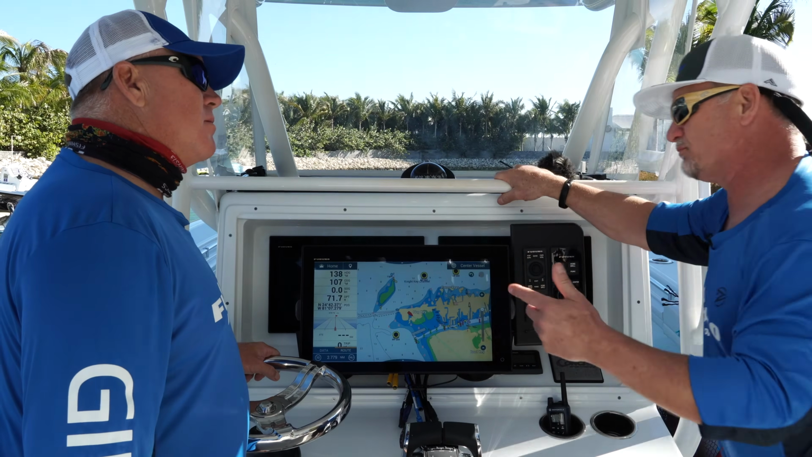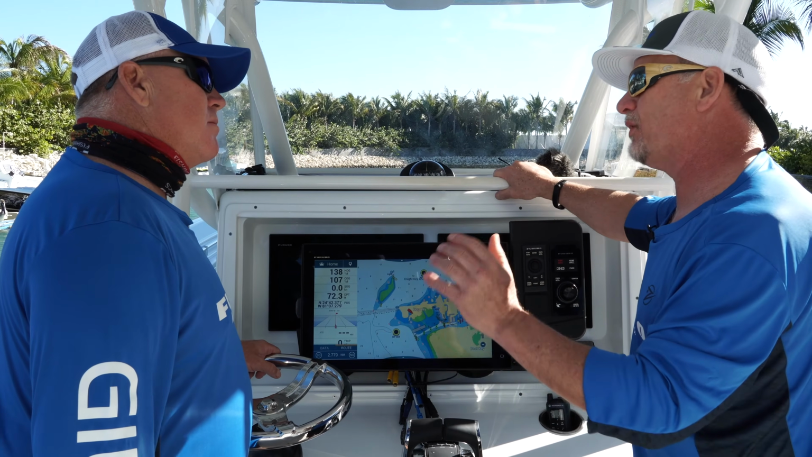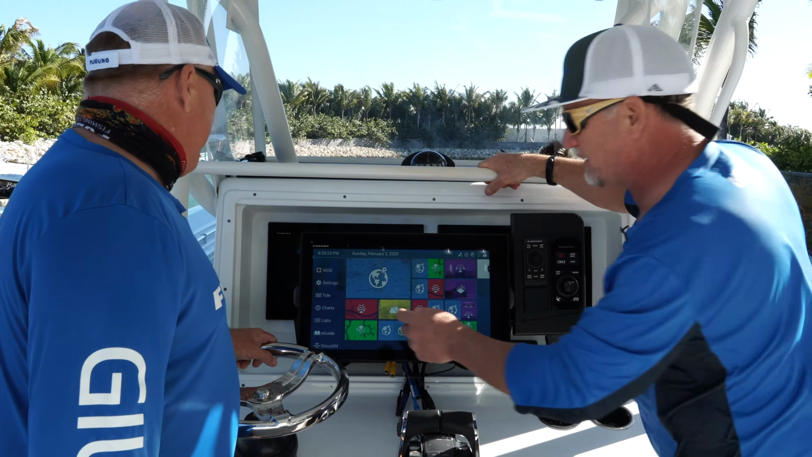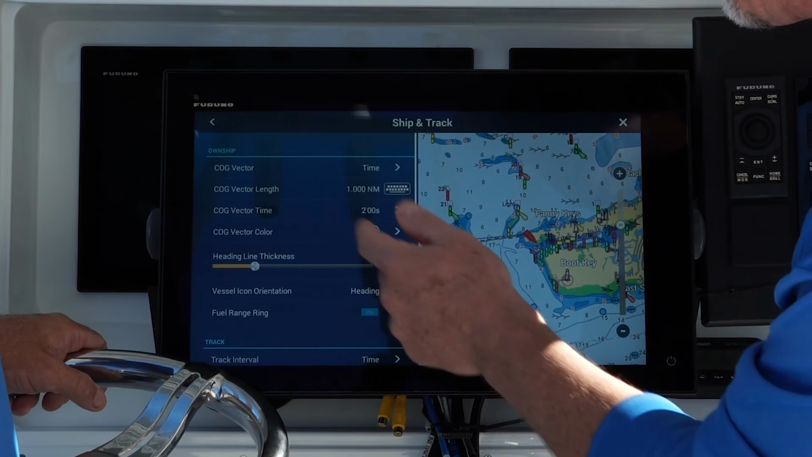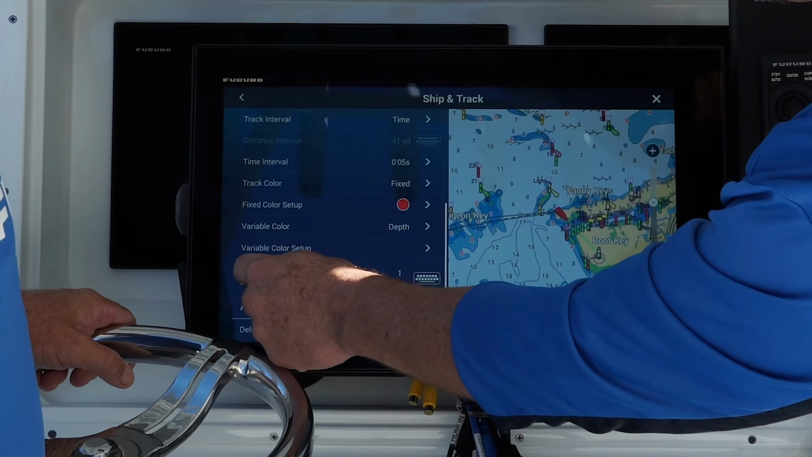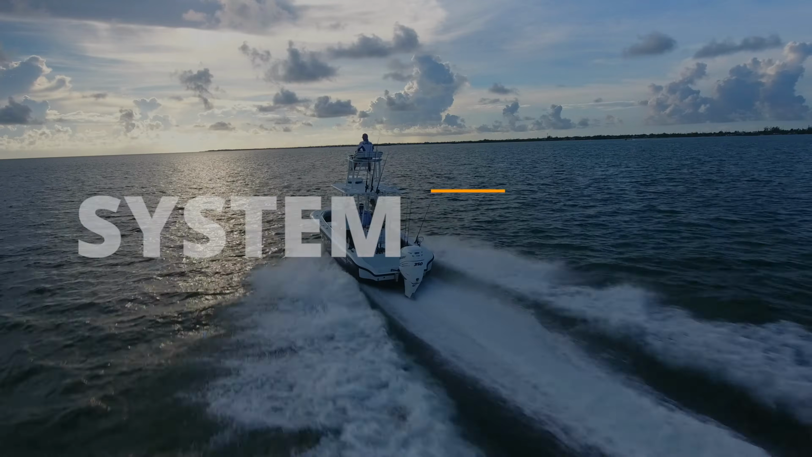Another thing when you're running a lot is you get a lot of track lines, and the track line density can also be adjusted in the same way. So if you've got a lot of track lines and it's just covering up your chart in a given area, I can go into settings, go into ship and track, and go down here to my track line thickness and reduce that from a really thick track line to a thin track line.